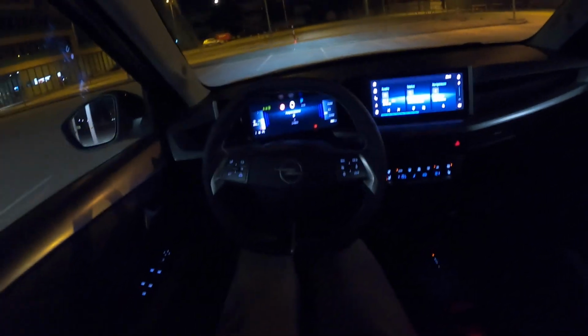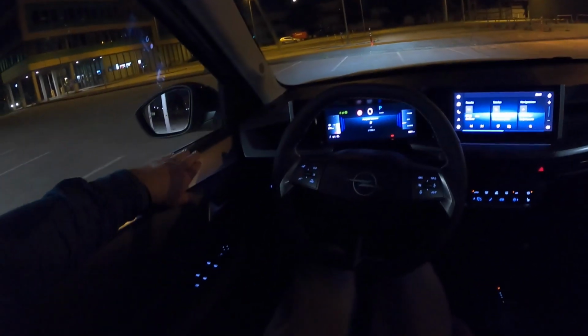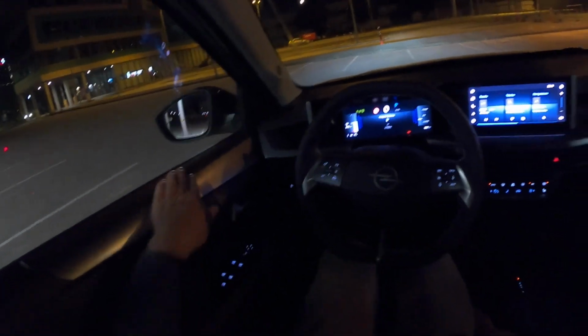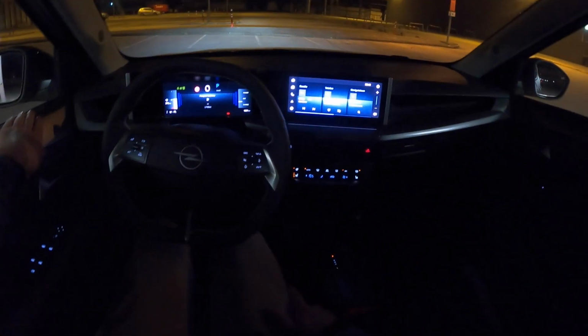So last time I drove the Dacia Bigster, which was pretty similar to this car, like pretty much the larger version of the Duster, and this thing really competes with the Duster. I really liked the design of the Duster, especially the exterior, but interior wise I really prefer the Opel, because the materials are way better compared to the Dacia. But alright, let's get moving then.